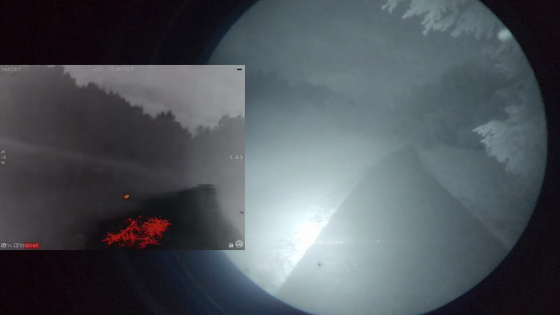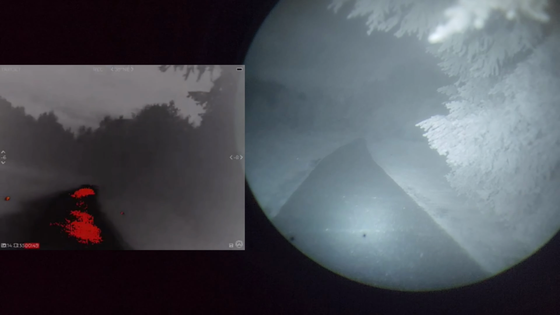Here's two more bunnies I tried to spot with the night vision and the IR flashlight, but all I really seem to accomplish is auto-gating the PVS14 off of the tree that's right there.